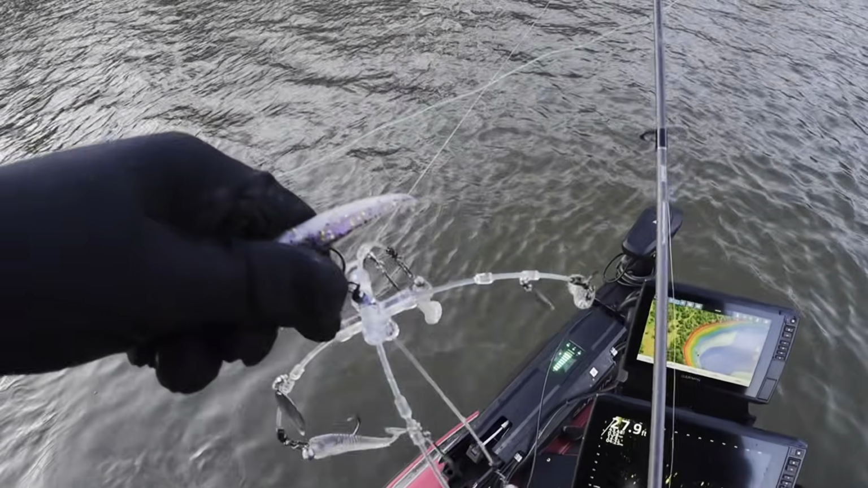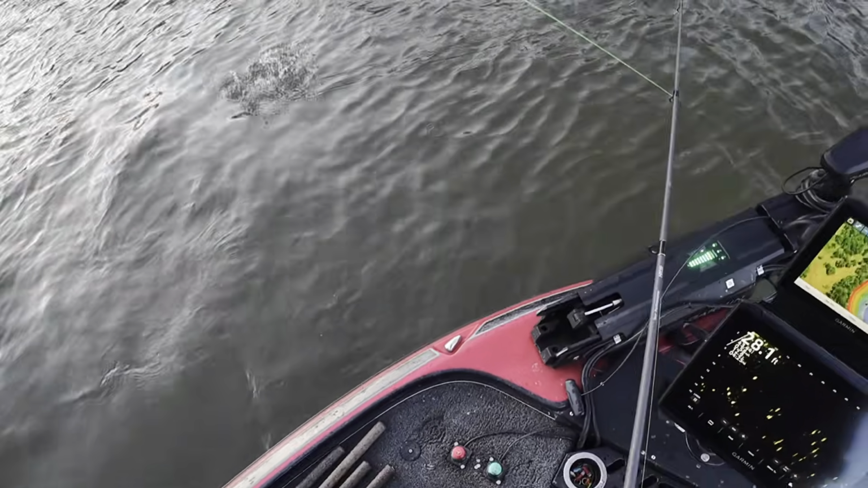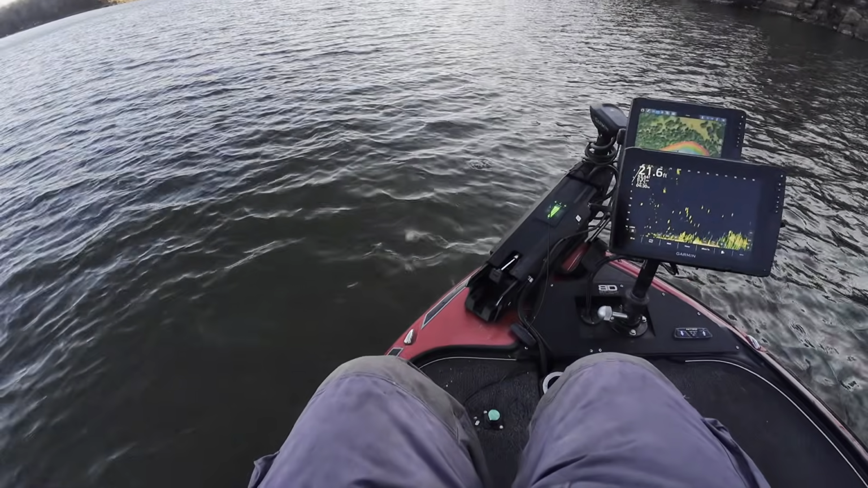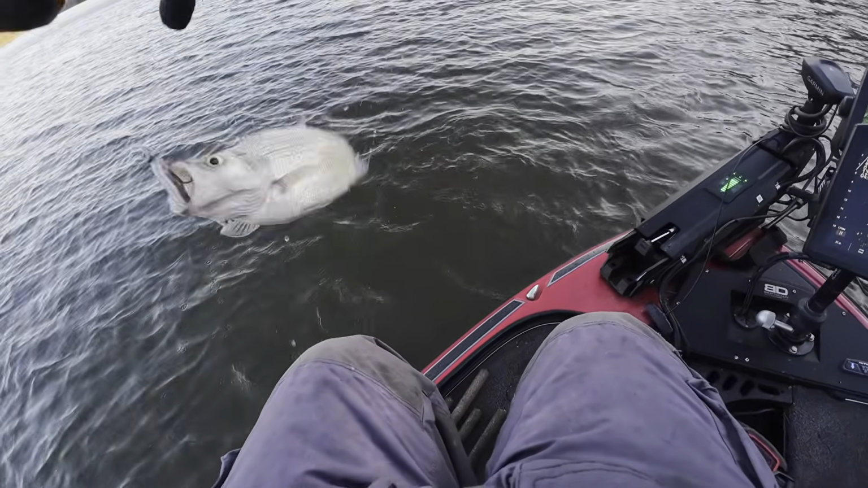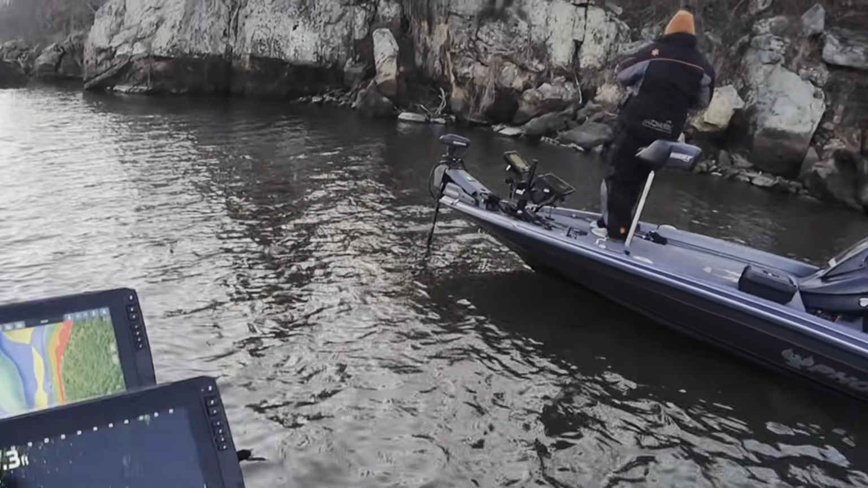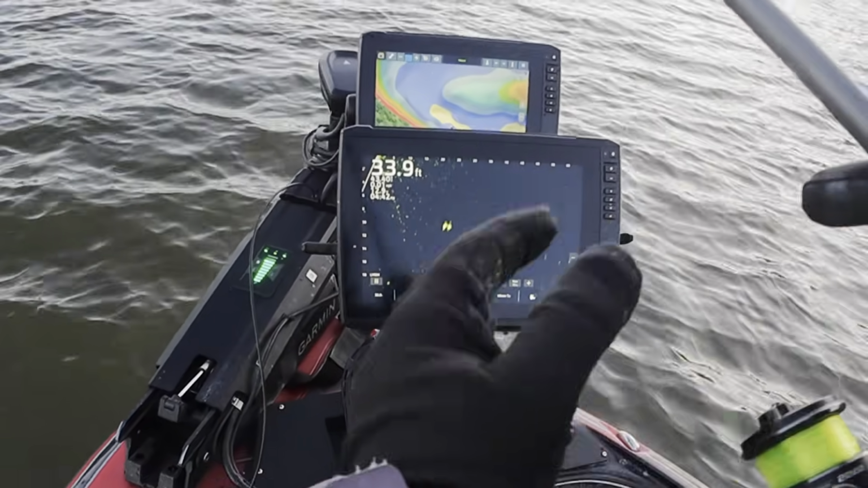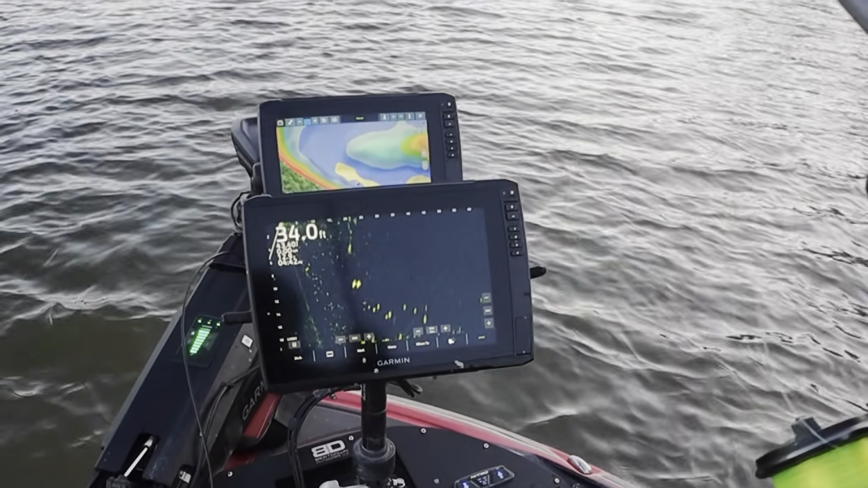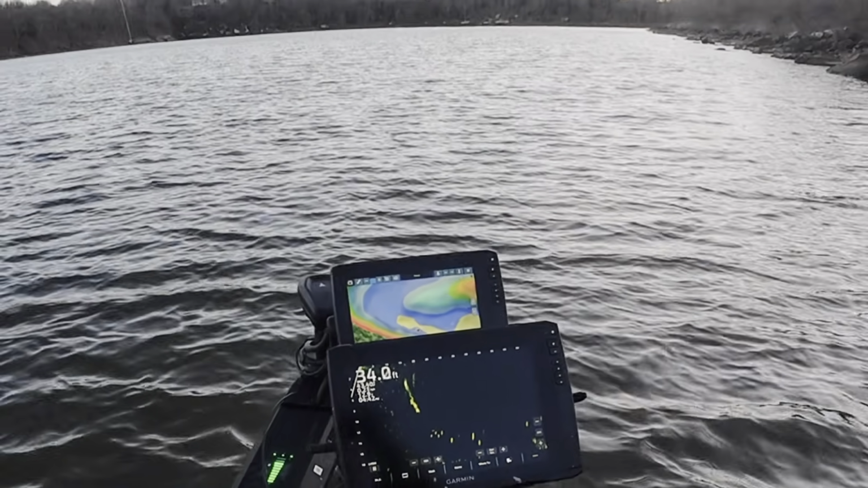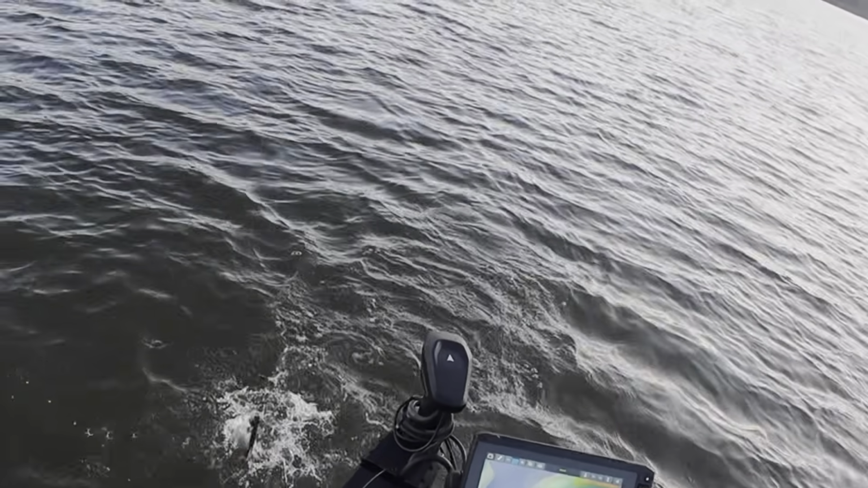I thought the same. Throwing at the same fish. There's the fish. Another sand bass. Oh, we got it. Oh no. Fish on. Sand bass.